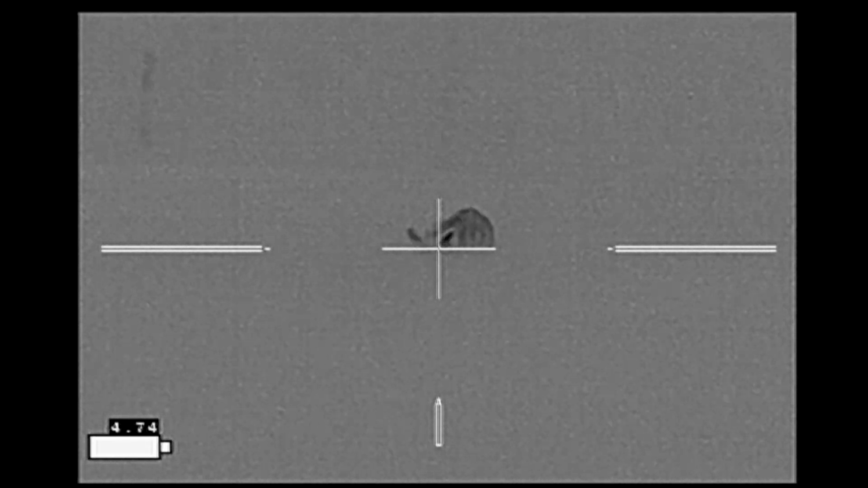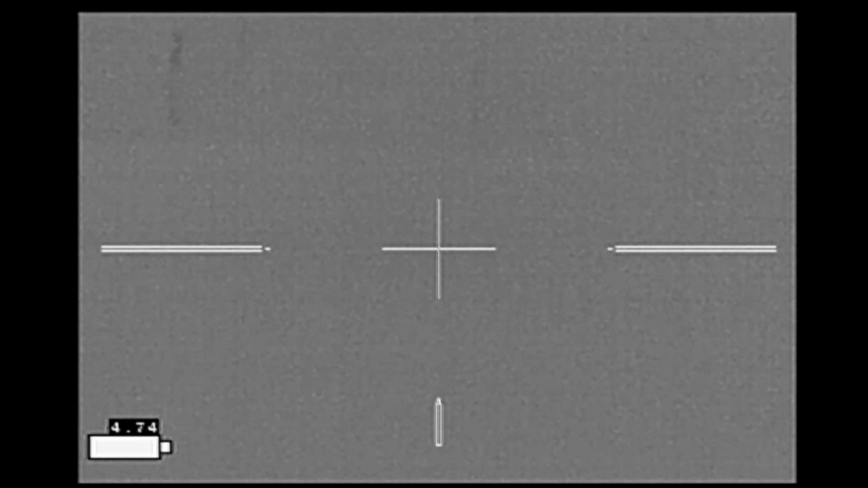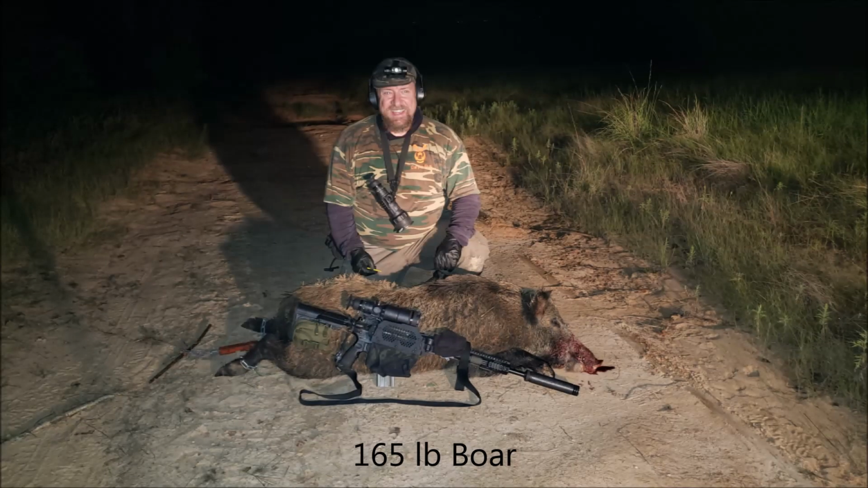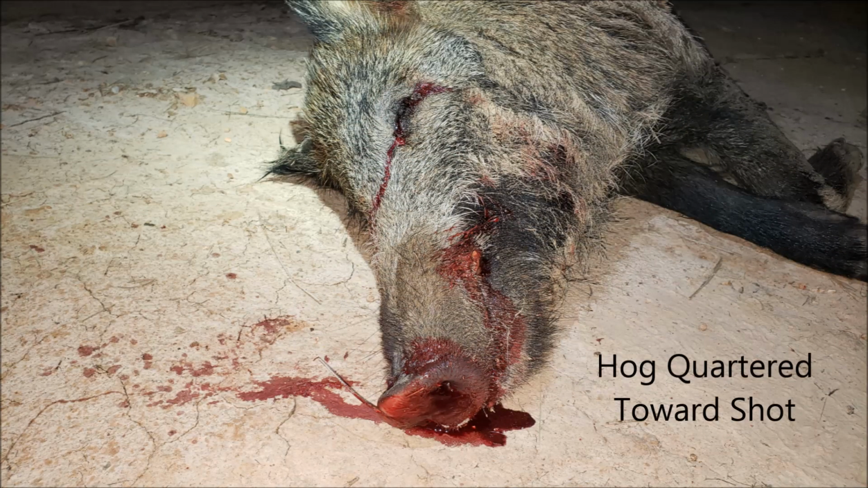Here we go. I waited about another hour. Nothing else showed up, so I went ahead and picked up the hog. It was a 165-pound boar. It was shot with the hog quartered towards me, the shot entering right next to the left eye and the bullet proceeding into the brain cavity from there.